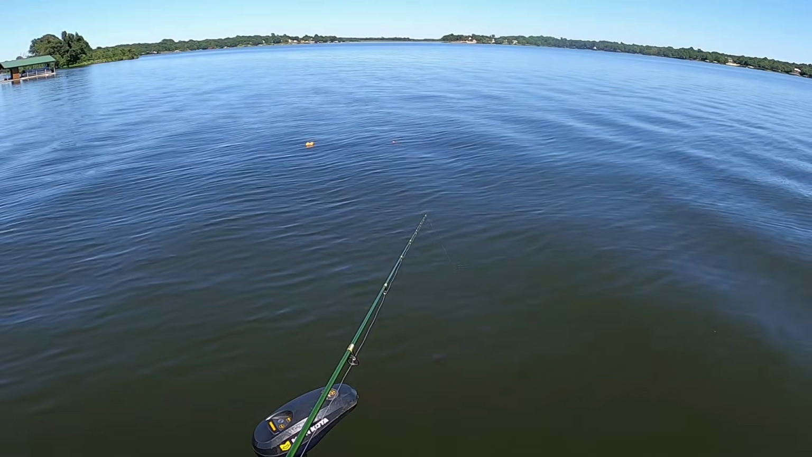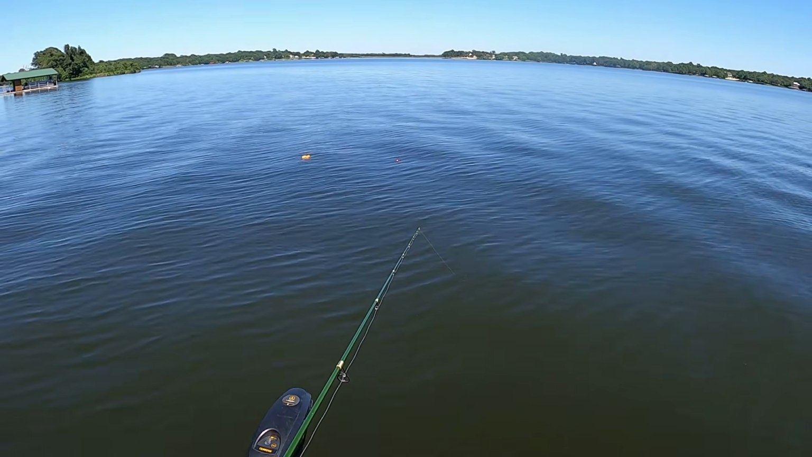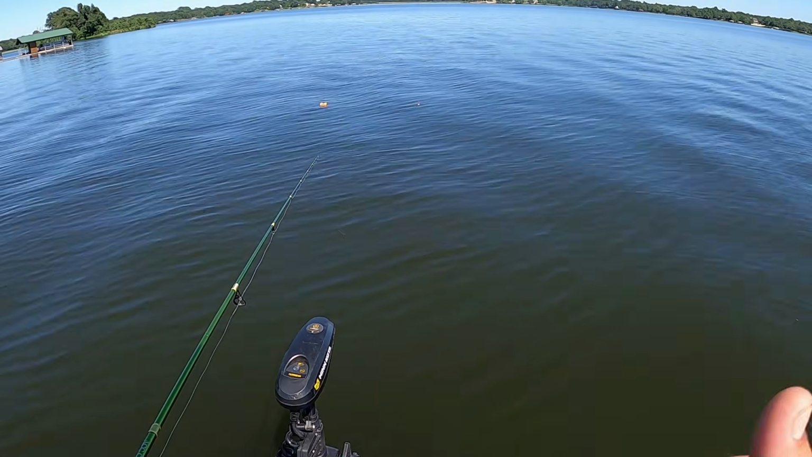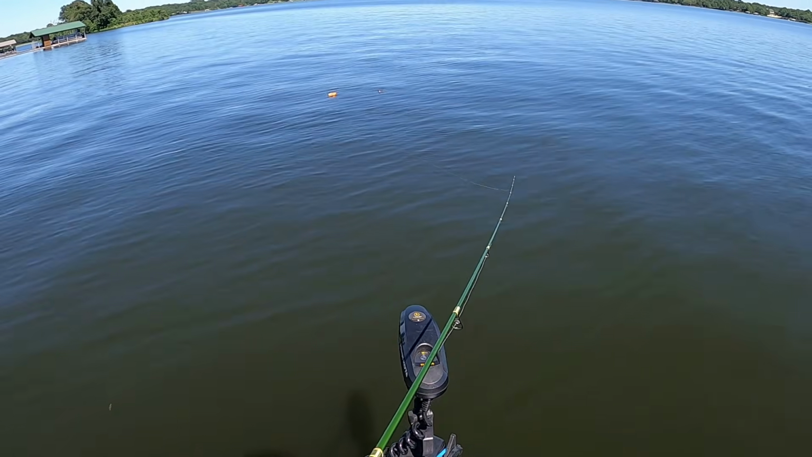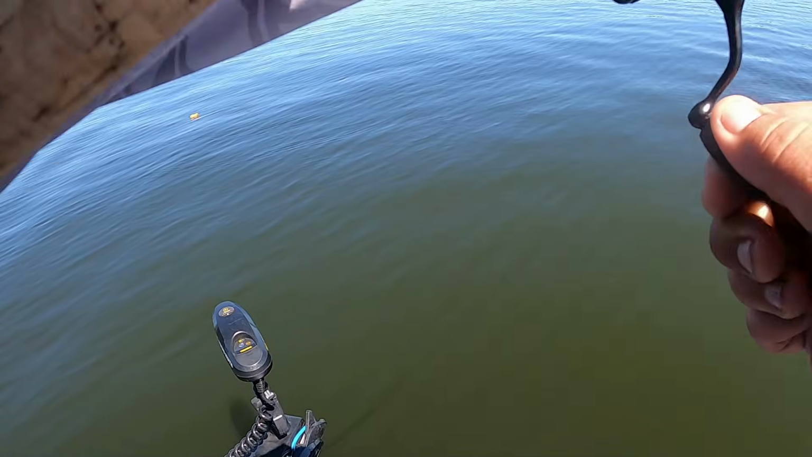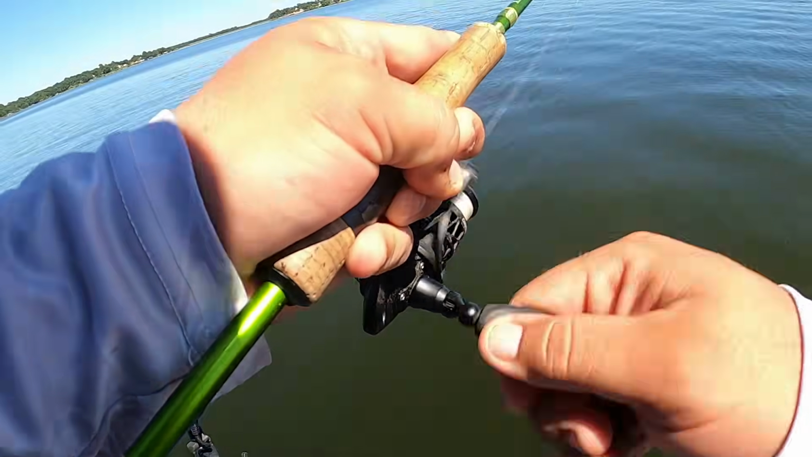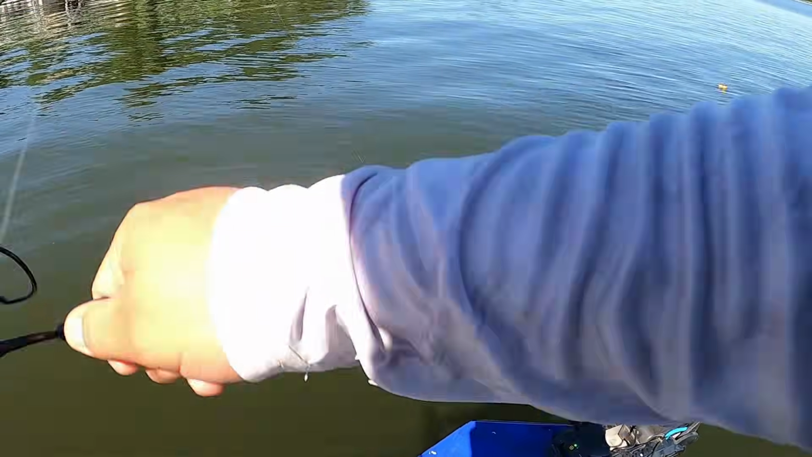We should get bit right there. From the couple of last ones I've caught, I've let the cricket sit there for a little bit. I haven't been popping it as much. I've just been letting it sit. Is that him? There he is. Well, I said he didn't feel as big. Now he does. Oh yeah.